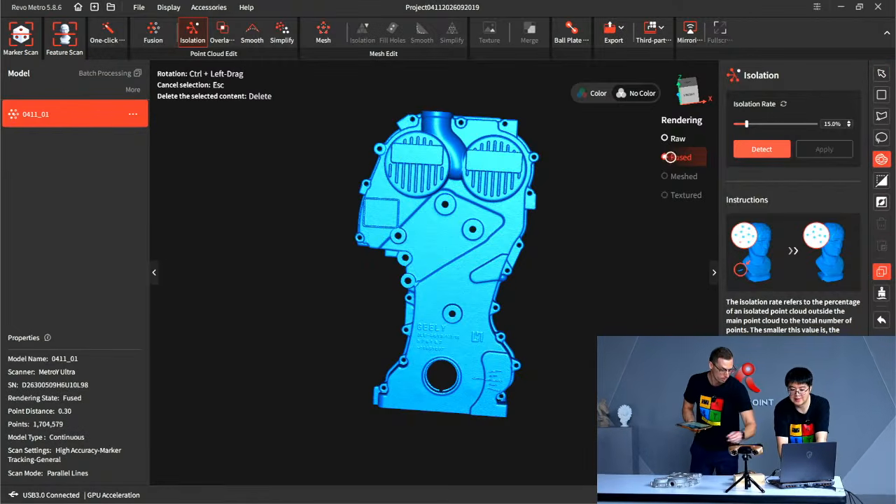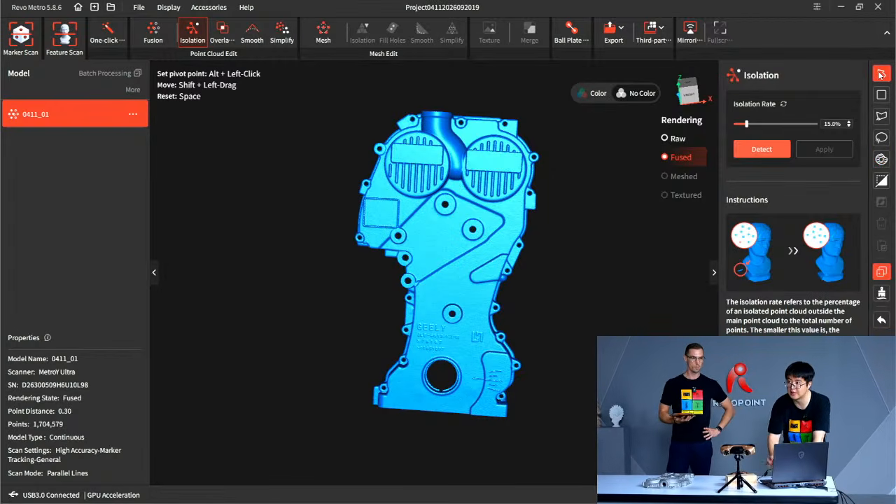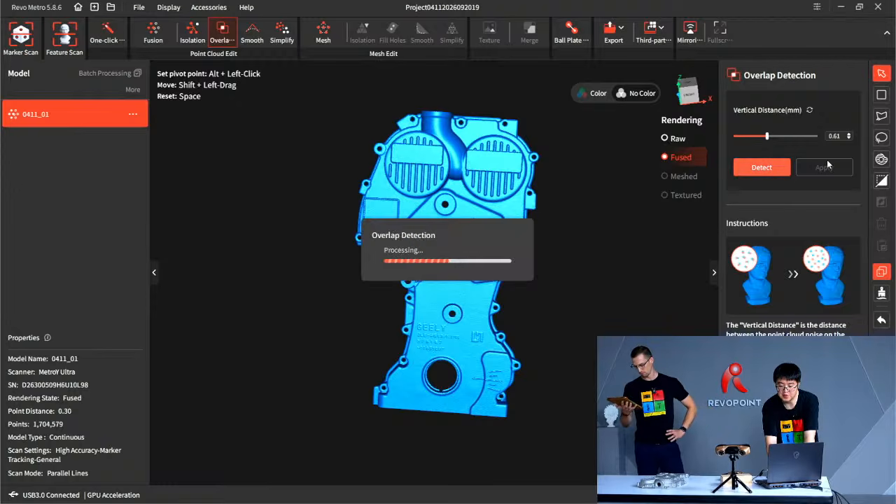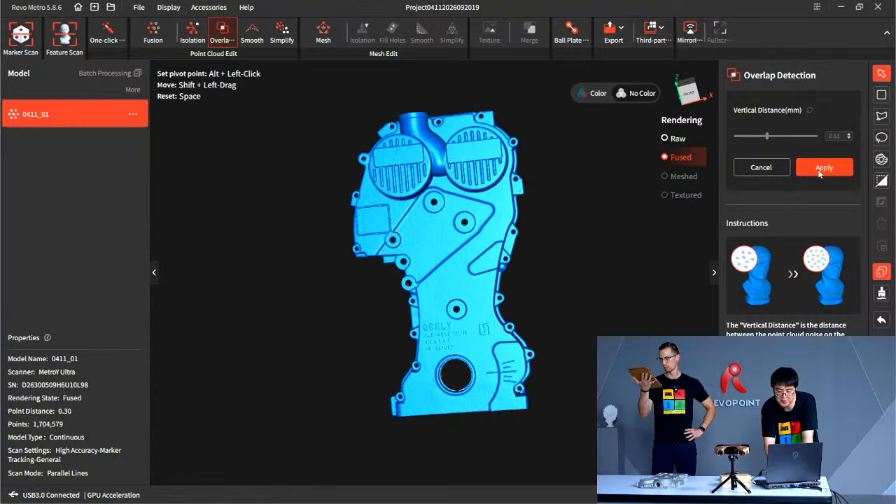It's called select connection. It's similar to this isolation tool. It is just going to select and keep only the main object and delete everything else. Super fast, super good. The overlap detection is not very visible, so apply that.